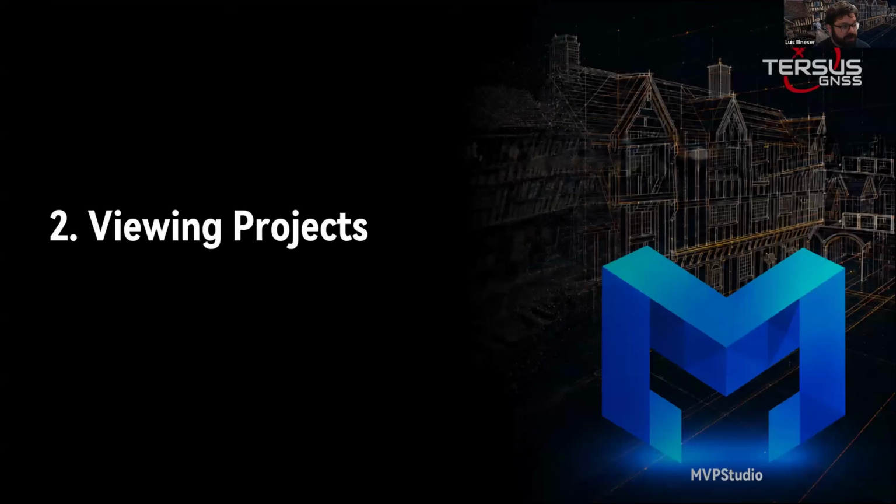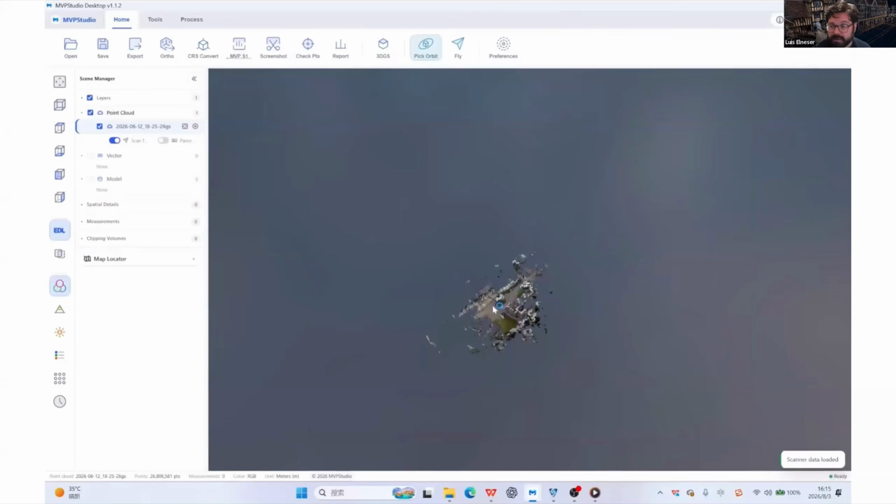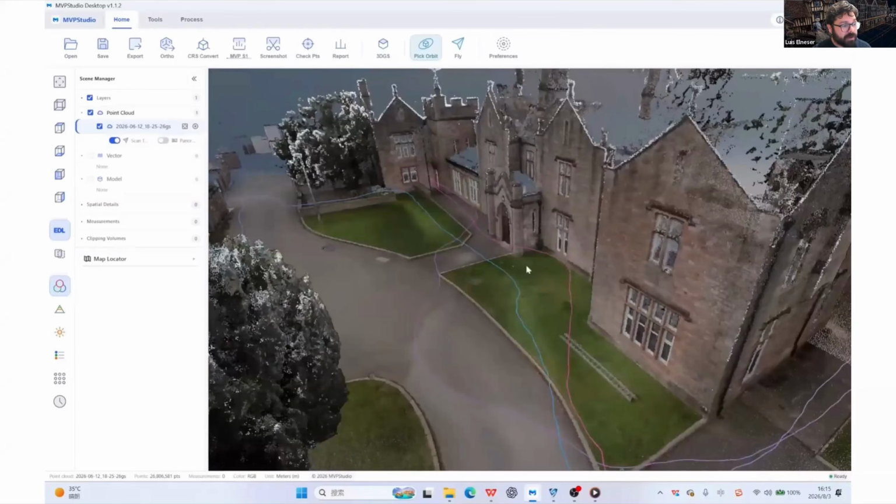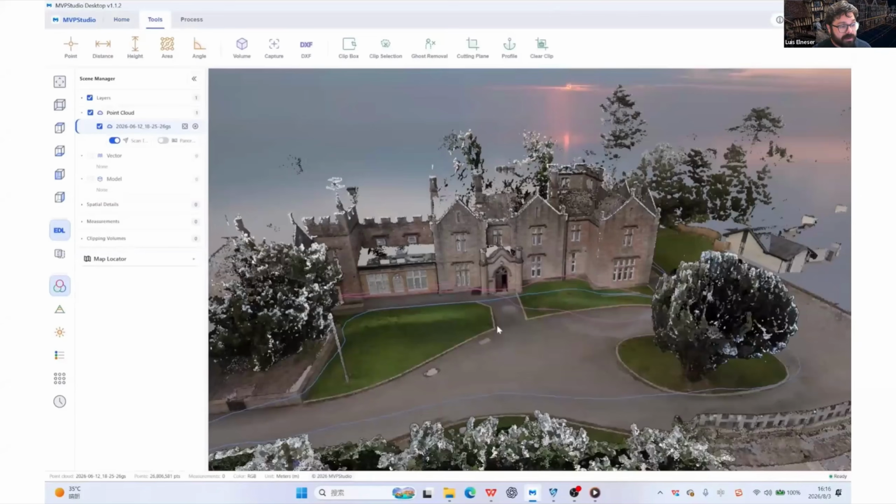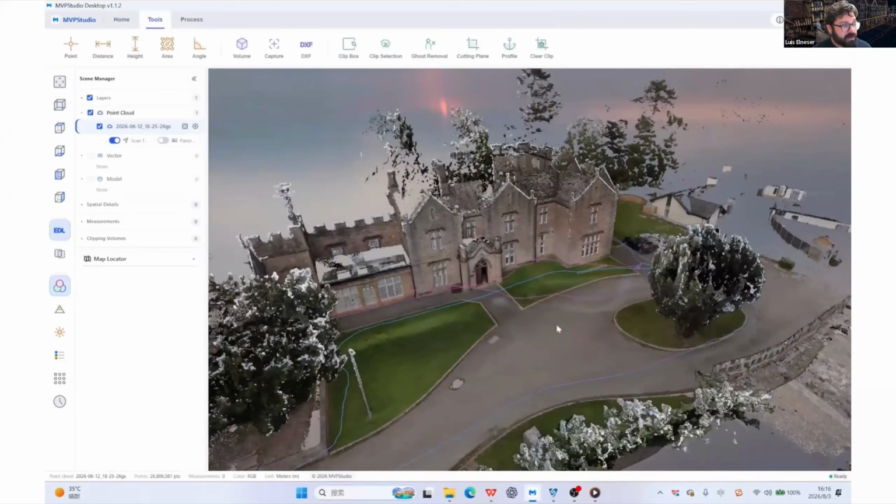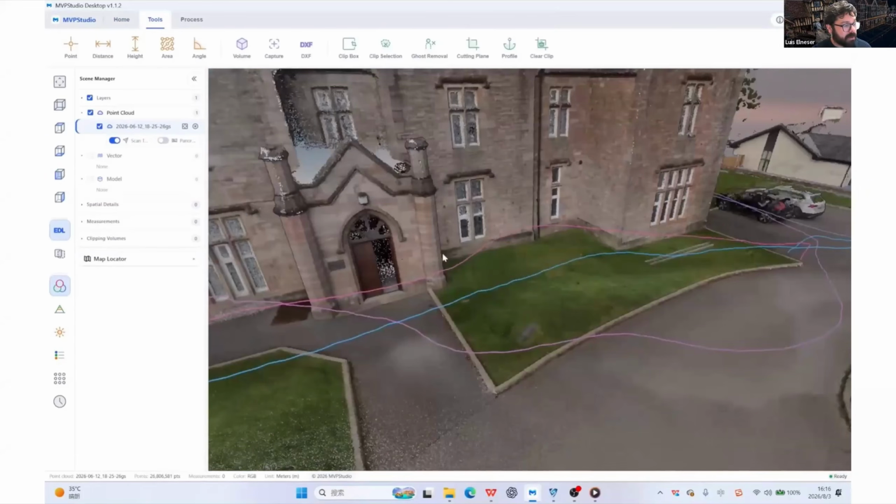So after the project has been processed, we can view the data. By opening a project that has already been processed completely, we can bring in the point cloud data, the trajectory, which we see here in different colors. And the point cloud can be viewed also in different shaders.